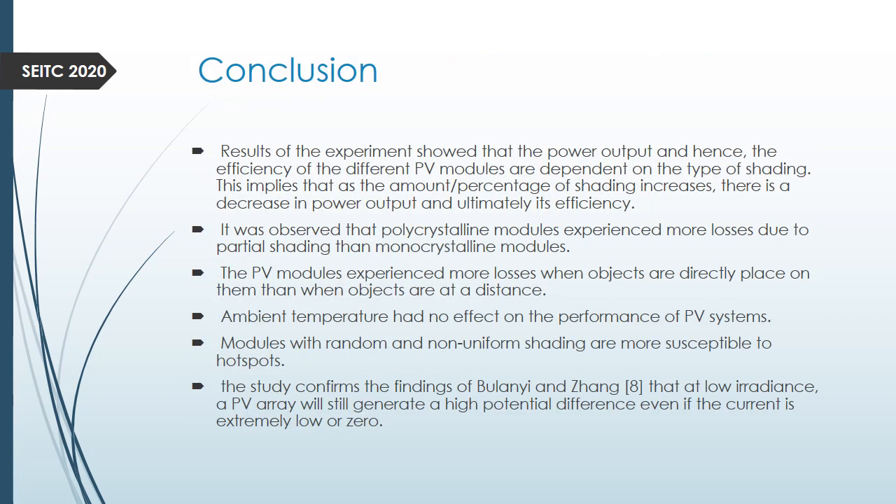The result of this experiment shows that the efficiency of any PV model is dependent on the type of shading. That means if we are going to use shading to judge the efficiency or the output of the model, it will depend on the type of shading. It also implies that as the amount of shading increases, there is a decrease in power output. It was also observed that the polycrystalline model experienced more losses due to partial shading than the monocrystalline model.